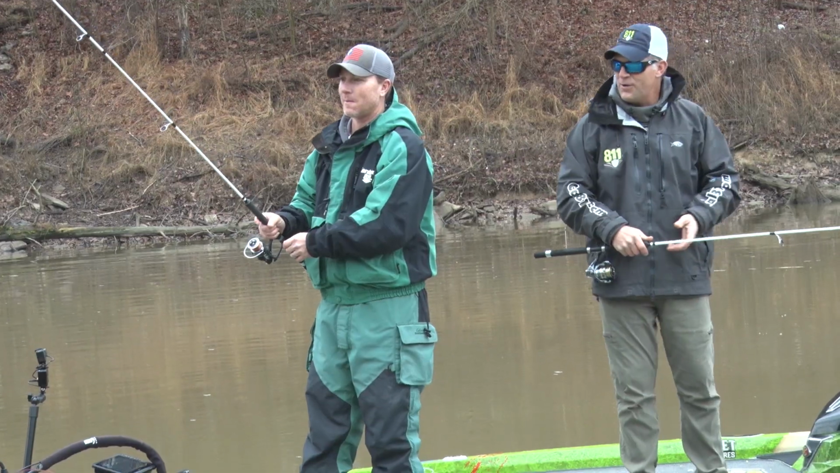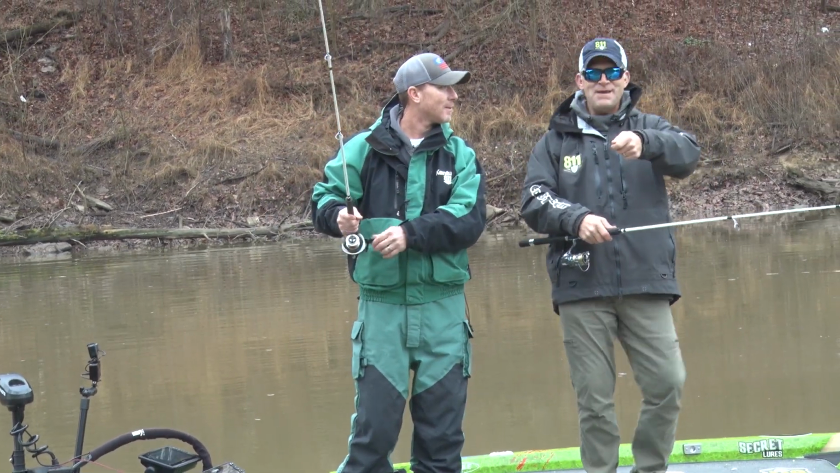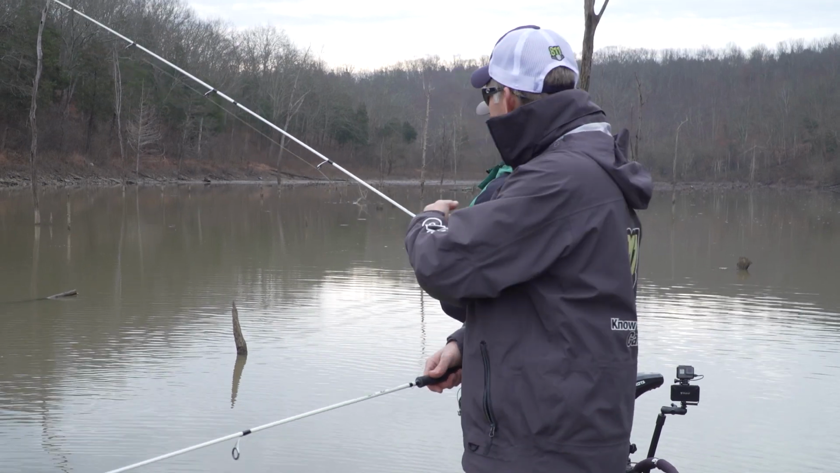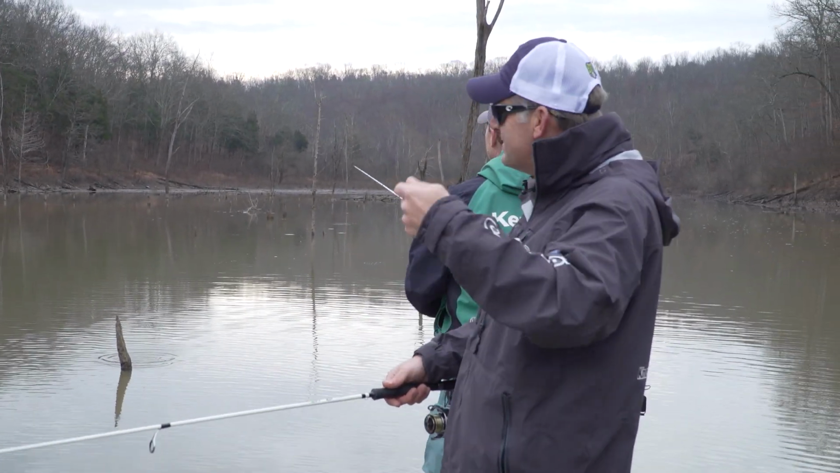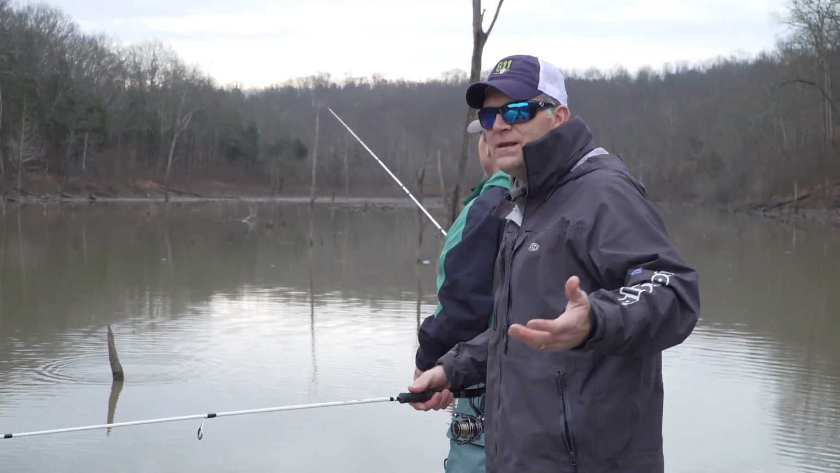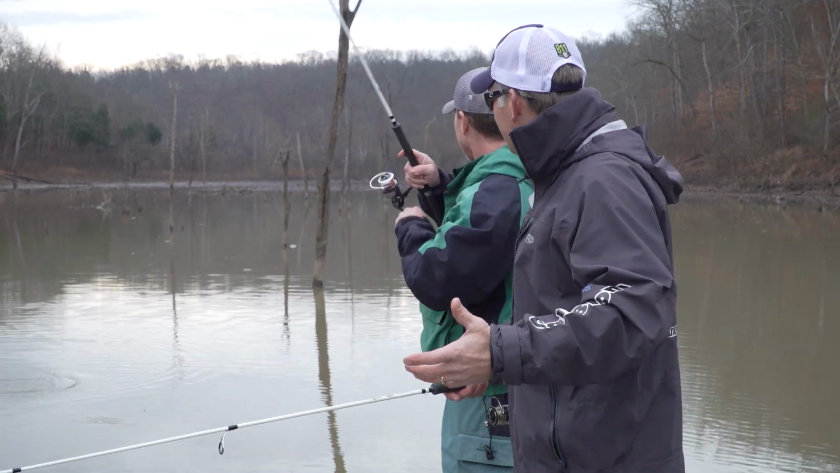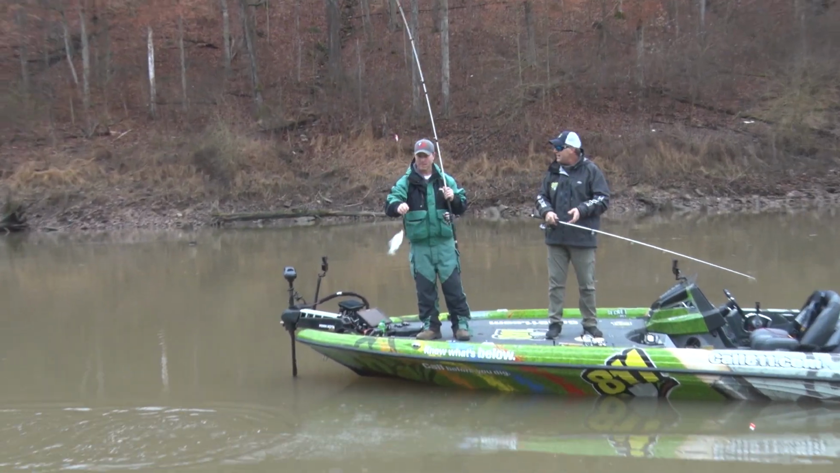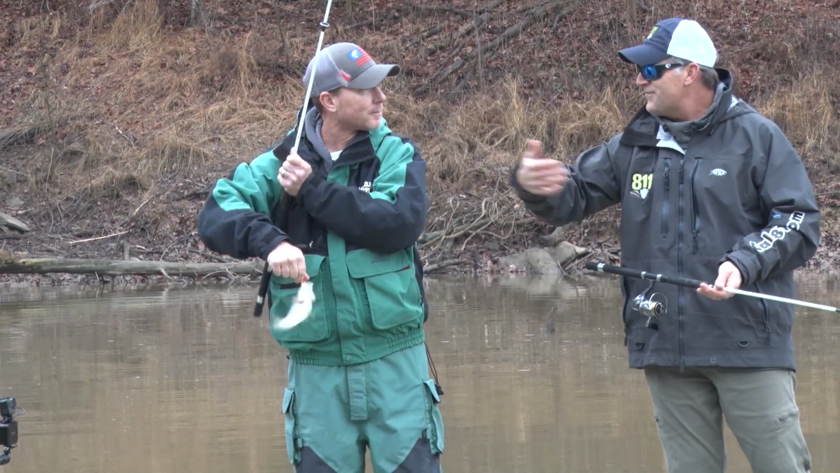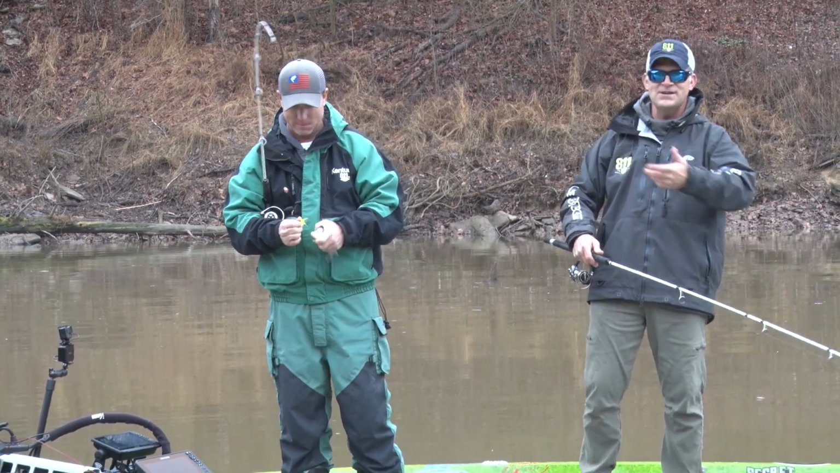The funny part was I hooked the first fish and I'm reeling this fish in and I'm just bebopping around and he's over here going, what are you doing? And I'm like, just letting the fish swim and I ease it in the boat, and he's like, that's a keeper. Catching fish while I'm running my jaws. But anyway, I've got a keeper on and I'm not even hurrying up getting this fish in the boat.